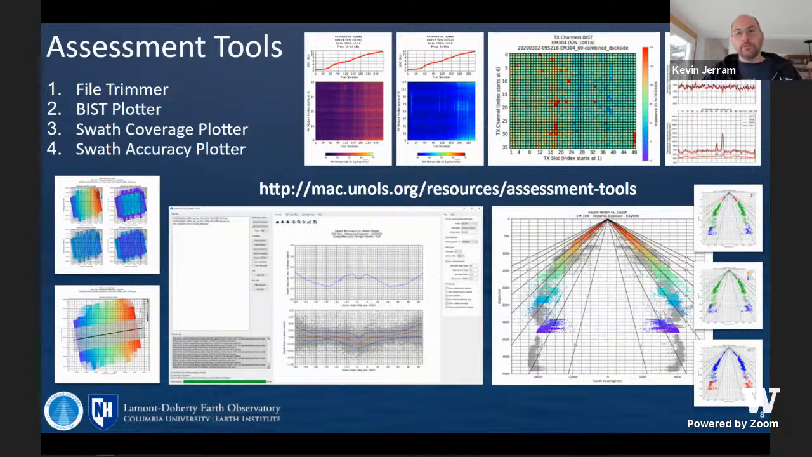So we have a file trimmer that we use to increase the speed of ship to shore transfer if we're doing remote support. That is .all file only right now. Still working on the KML format. It's fundamentally different, so we can't strip out some of the things that we can with a .all.